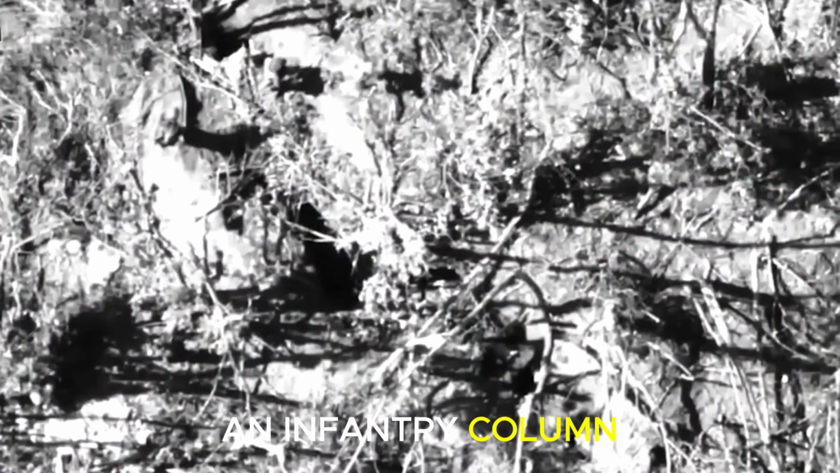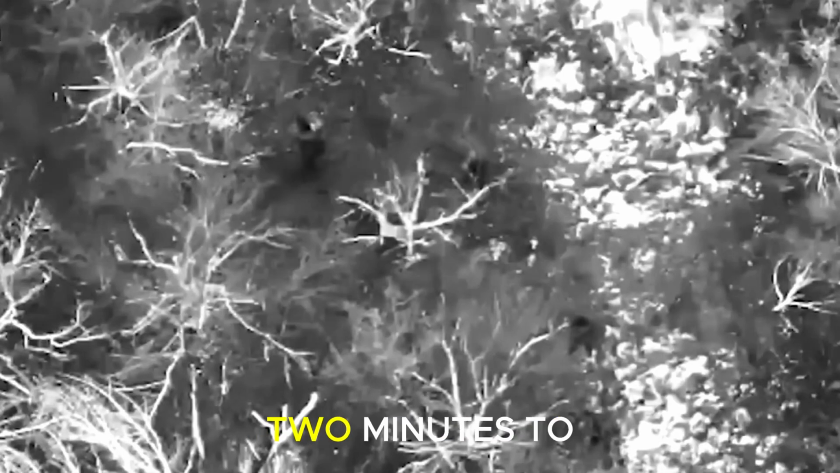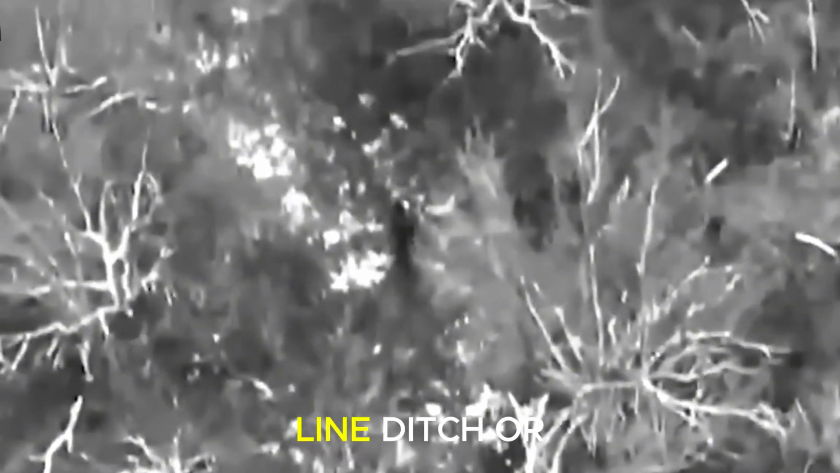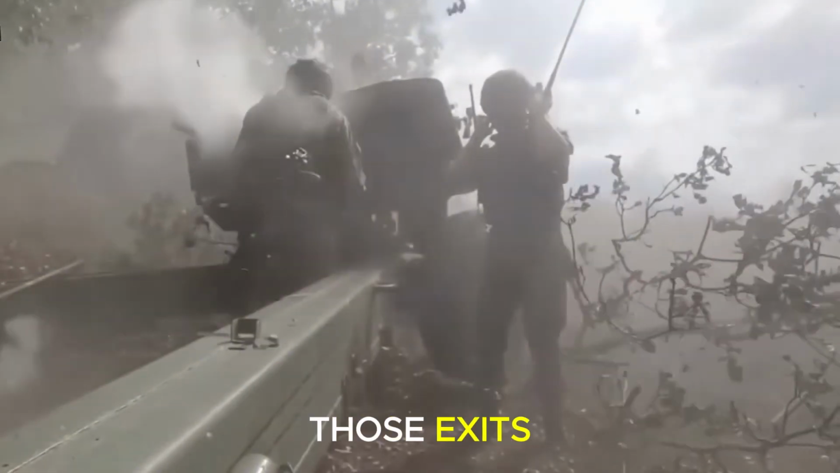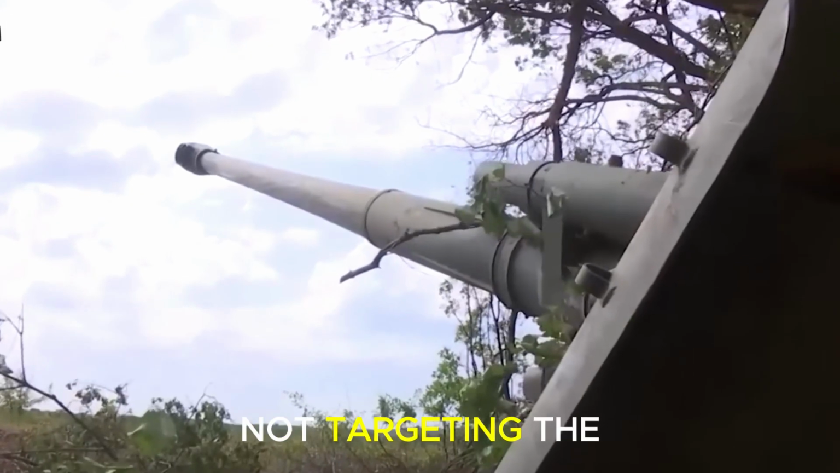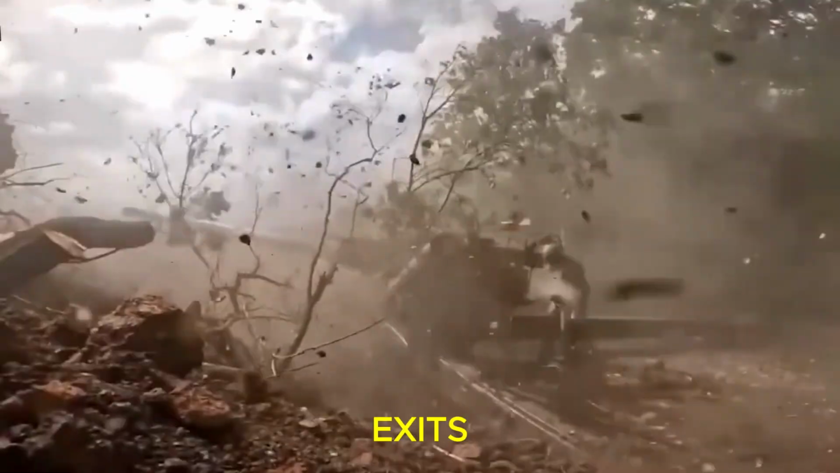An infantry column moving at 4 kilometers per hour on an open road requires at least 2 minutes to reach cover, whether a tree-lined ditch or ruined structure. But our artillery had already sealed those exits. The shells were not targeting the men, they targeted the exits. Every impact landing 60 to 80 meters off-road was not a miss. It was a tactical wall.